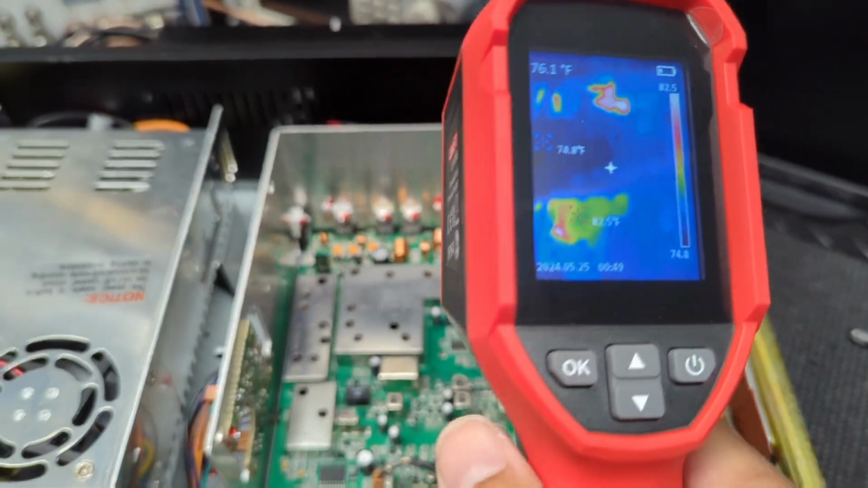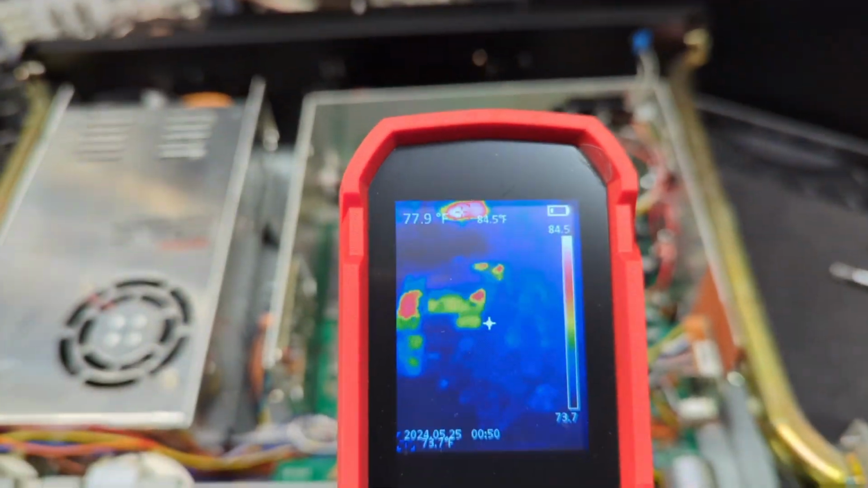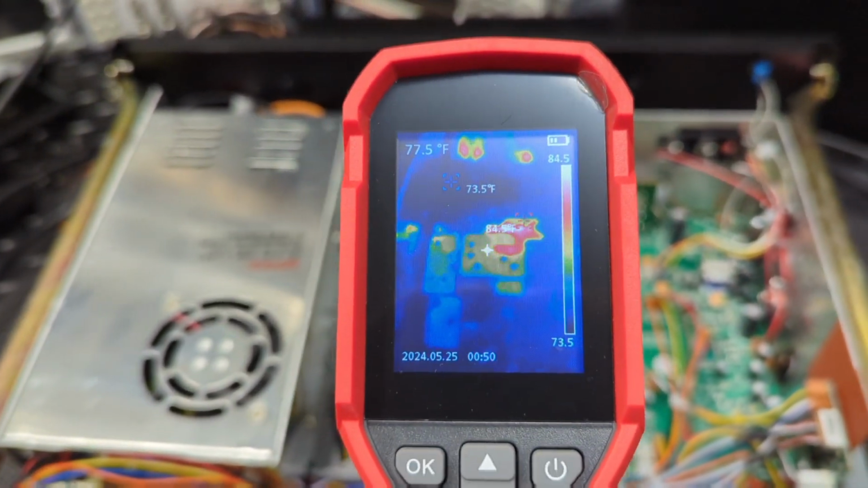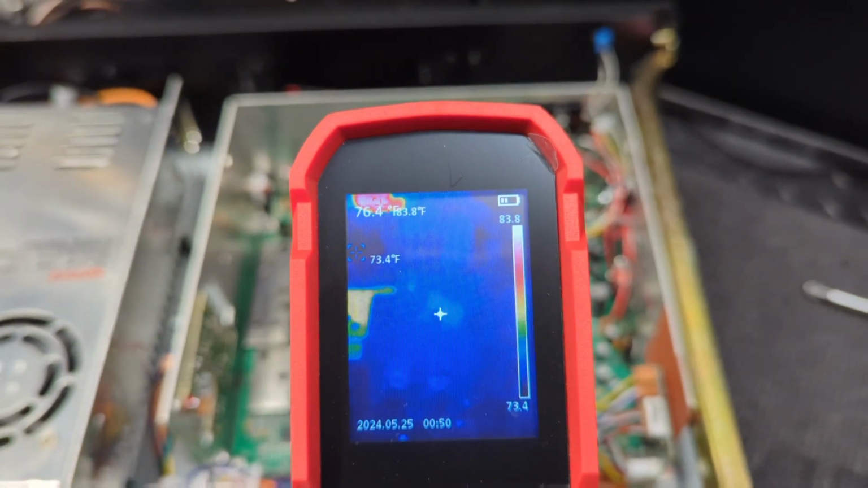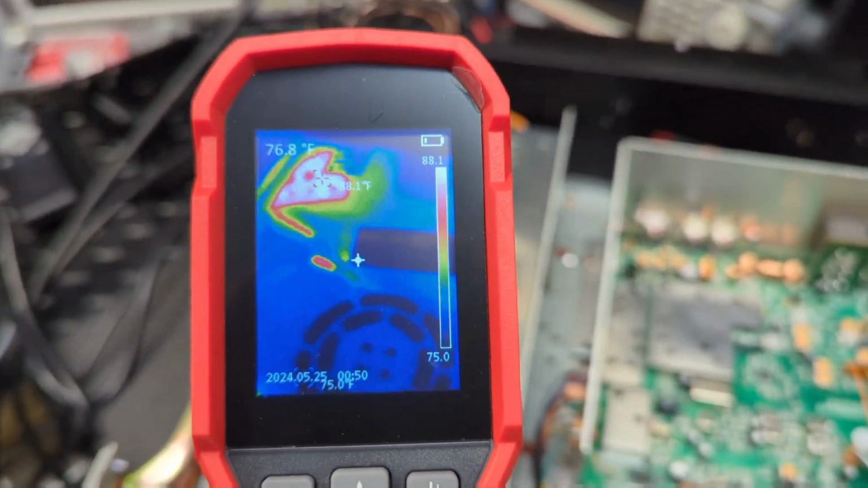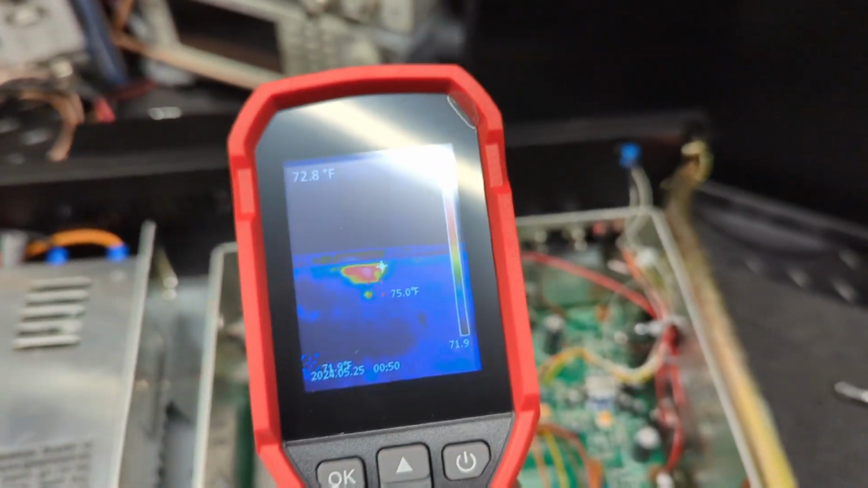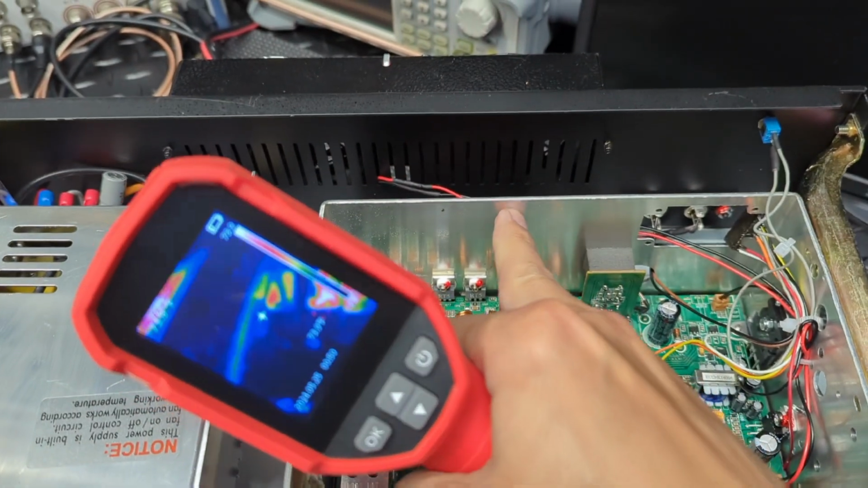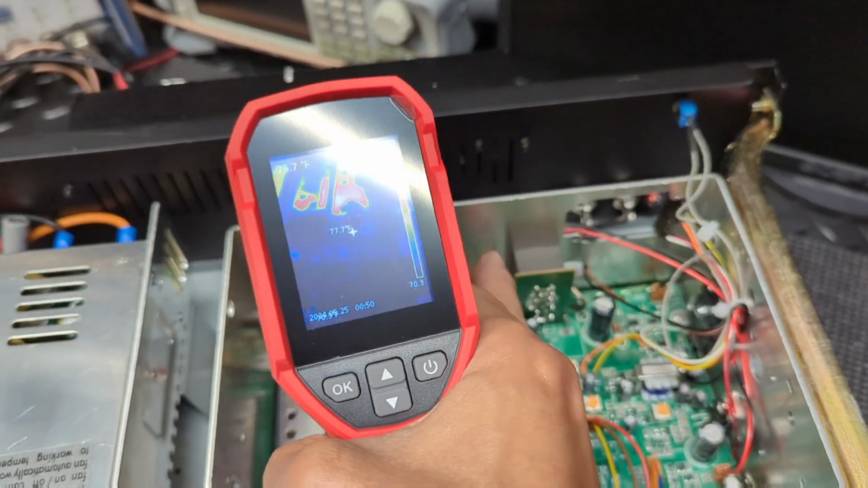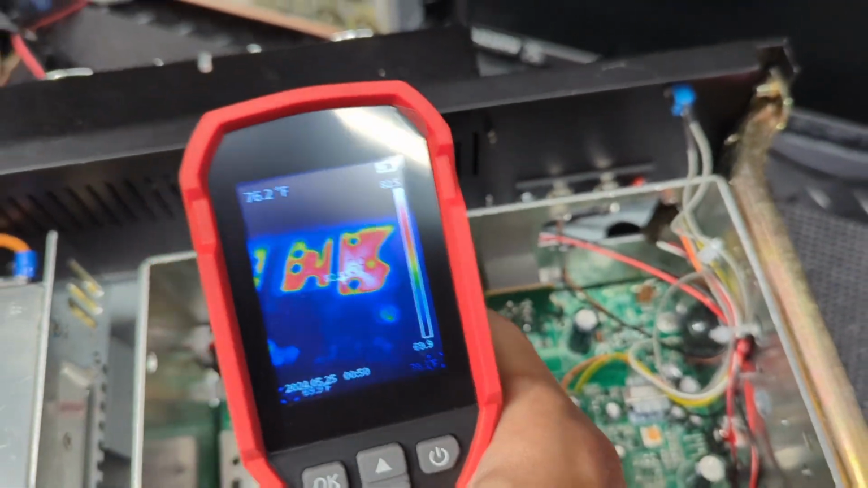In this case, now I'm going to turn the radio on. As you can see, we'll get a baseline, and I am losing battery power. Everything's pretty much cool. I had it on for a little bit, and then I thought, let me grab the thermal camera. Not too much heat going on. It does reflect the lighting off some of the metal here, so that is showing up hot, but I'm going to put my finger there. See, it's just reflecting off the board.